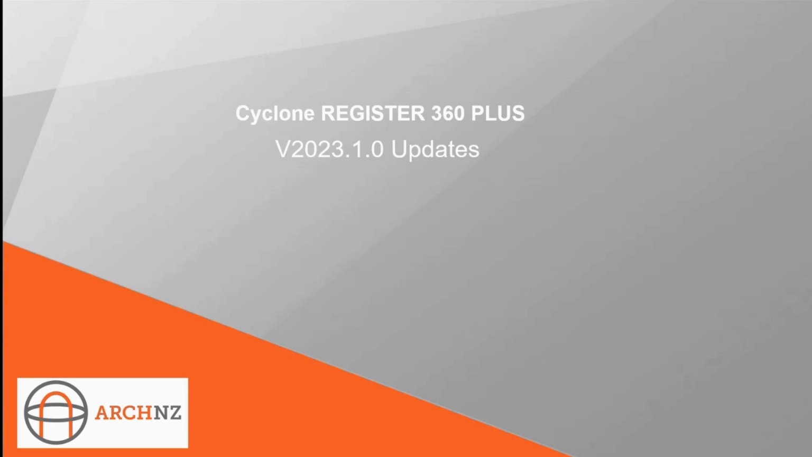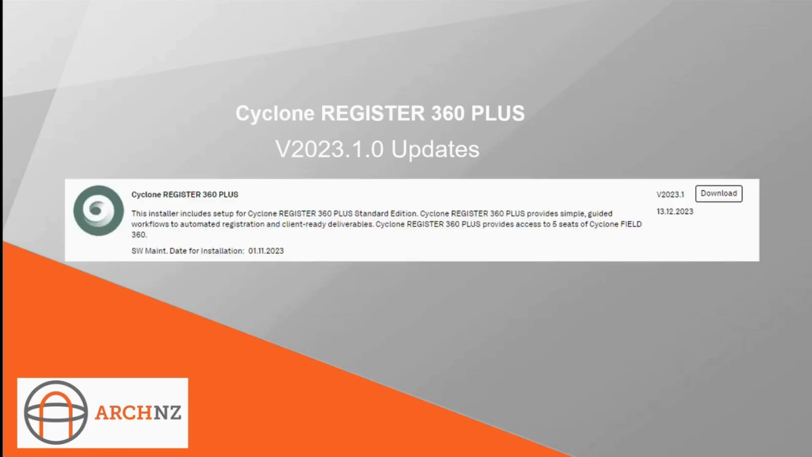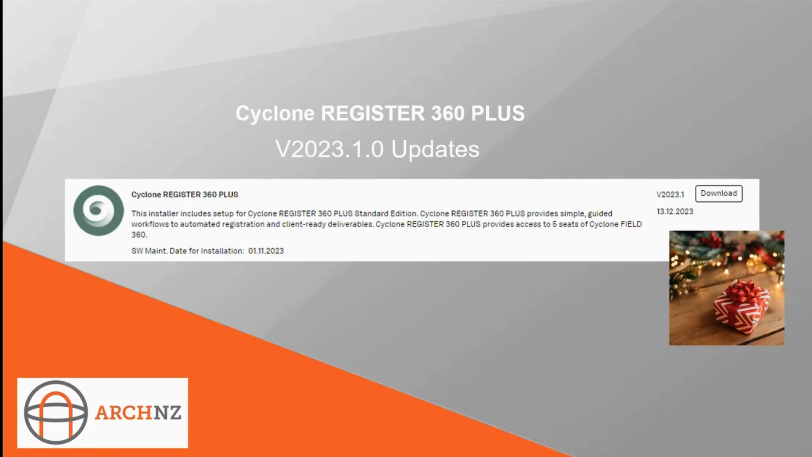So now I'm going to go through the Cyclone Register 360 Plus updates. This actually dropped on the 13th of December last year. It was a little pre-Christmas present for us all. We are actually expecting a 23.1.1 to come out in the next week or two. So if you are in a large organization and it's hard to get these IT updates, then it might be worth waiting until that new one drops, just so that your IT people don't get upset with you.